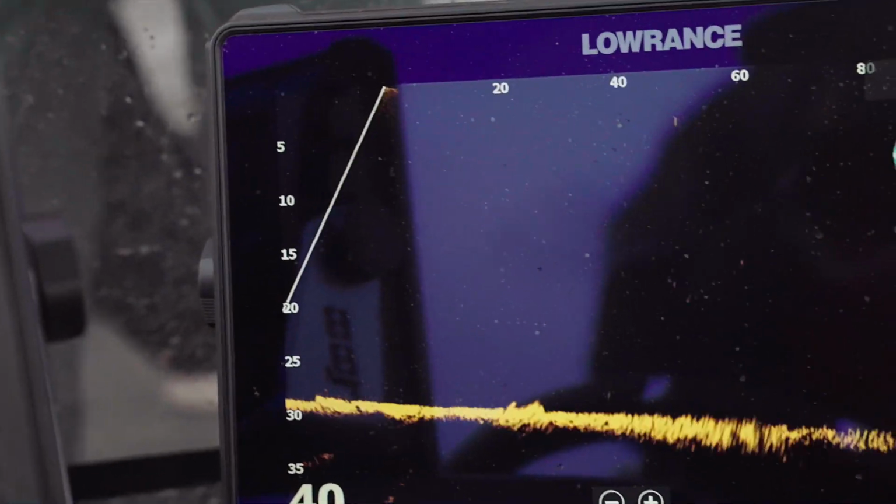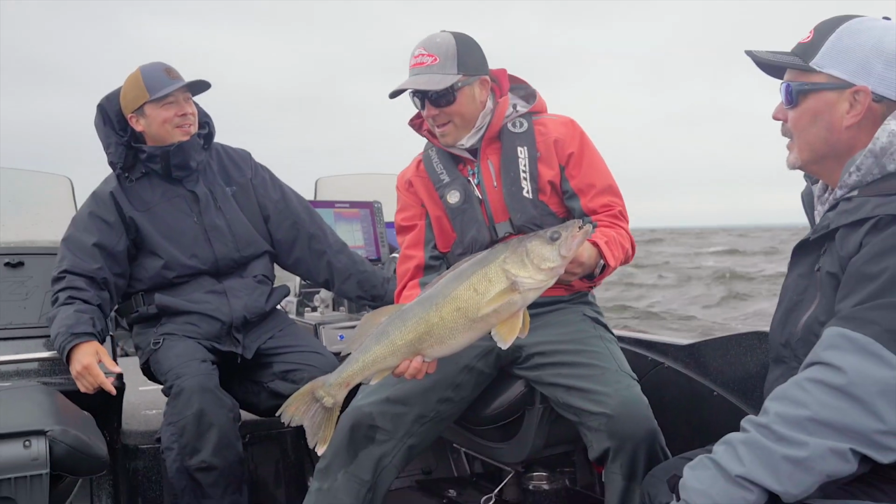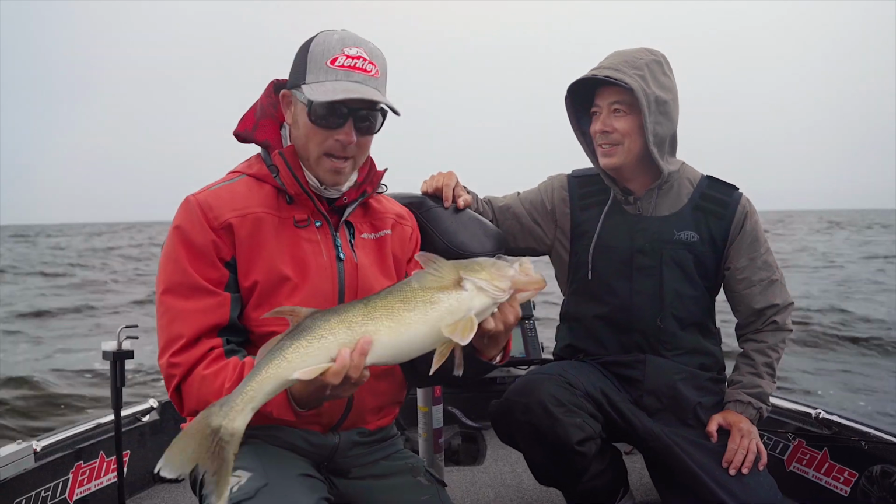The results of forward-facing sonar combined with a new bait out in a large mud basin are undeniable, especially while eliminating catching all of the small fish and the hours of watching planer boards.